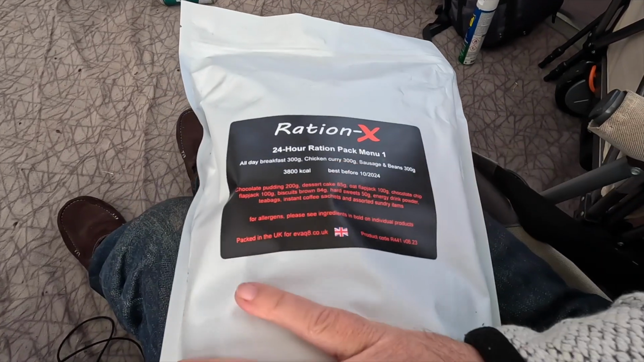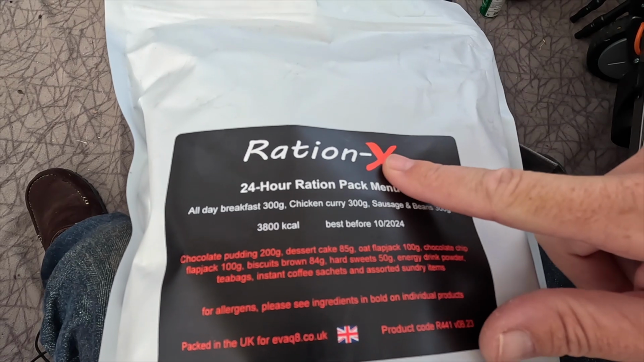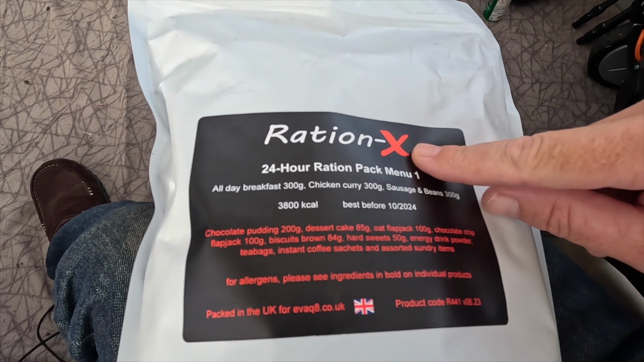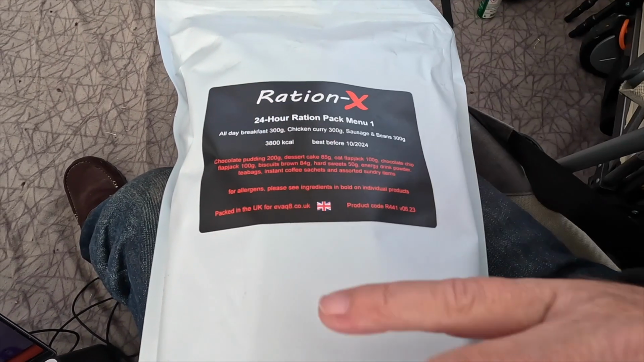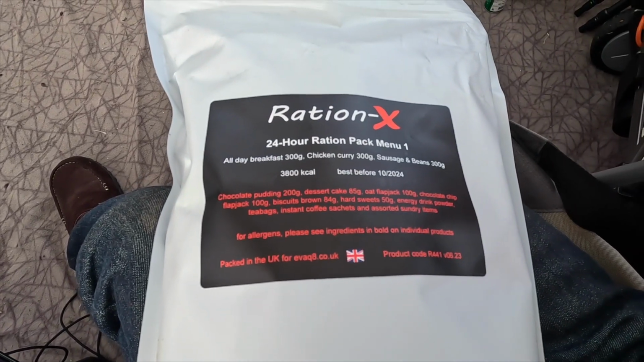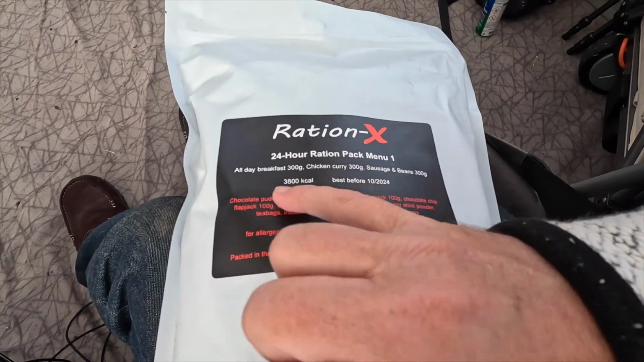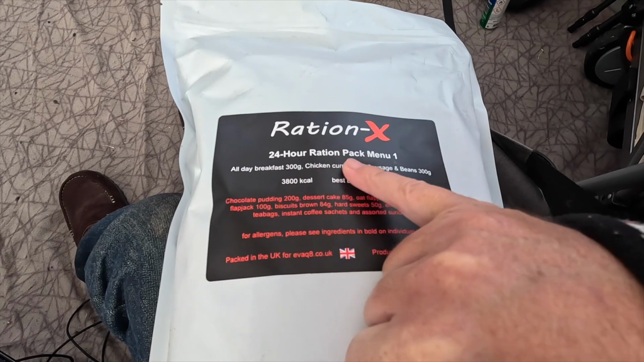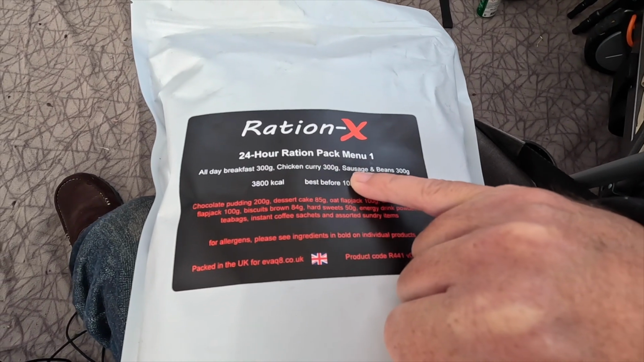Now, this isn't a British Army one. This company, Ration X, they do some of the self-heating ones, and that's what I was going to get originally, but then I saw this, and I thought, you know what, I fancy all that. So inside, I'm not going to go into too much detail, because that's for the video tomorrow, but we've got 300 grams of all-day breakfast, 300 grams of chicken curry and 300 grams of sausage and beans.